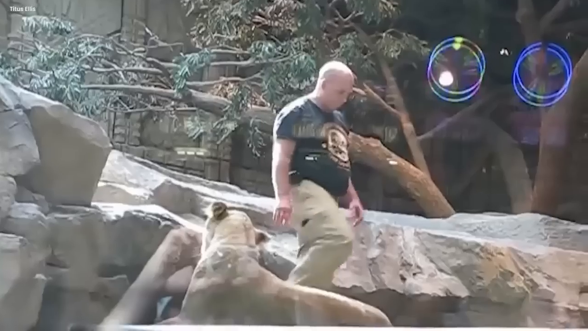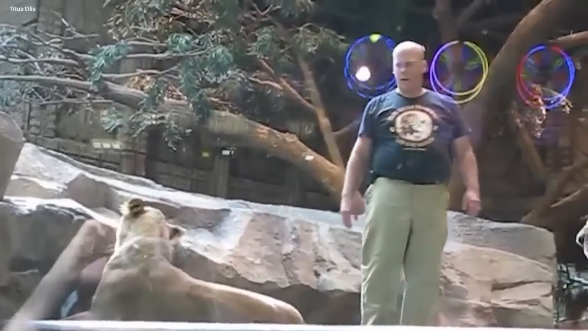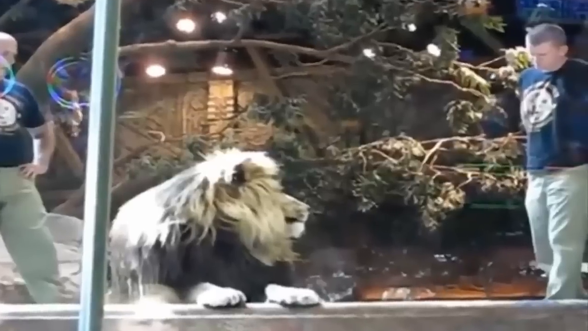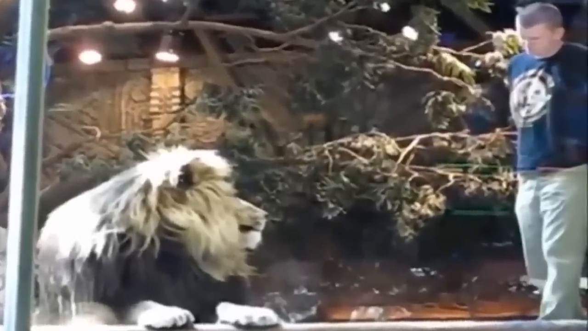Lion attacking a man. In the zoo, something strange happened. It was a normal day, but there was a weird feeling in the air. There was a big male lion, and the zookeeper couldn't stop staring at him.